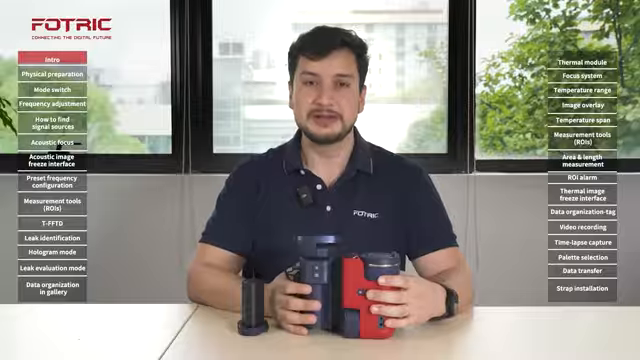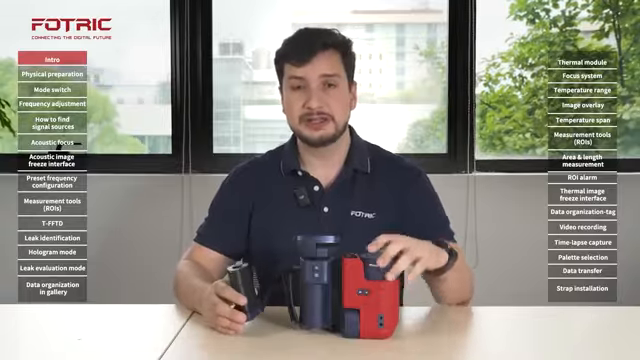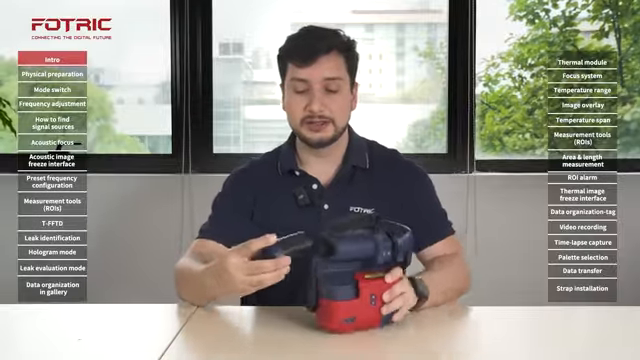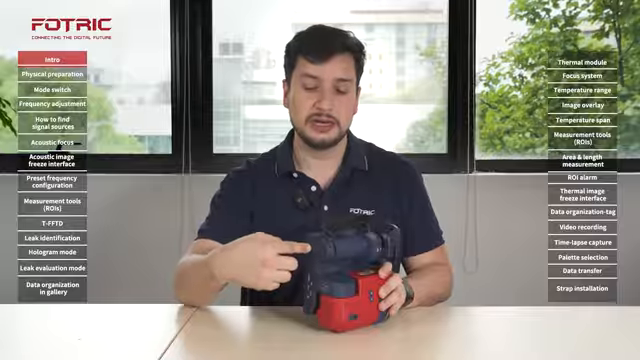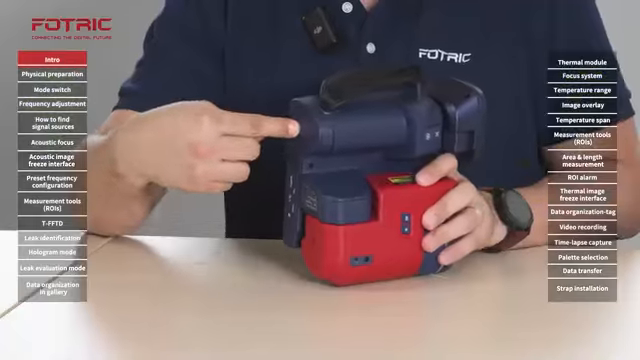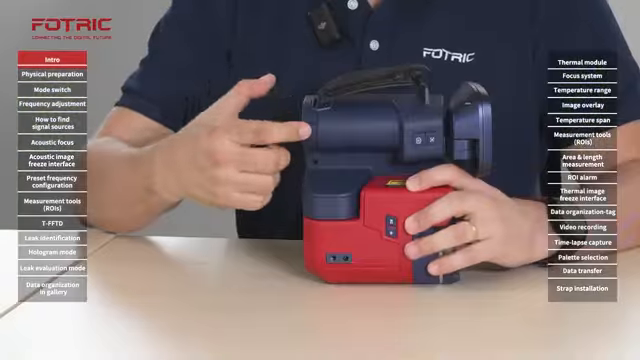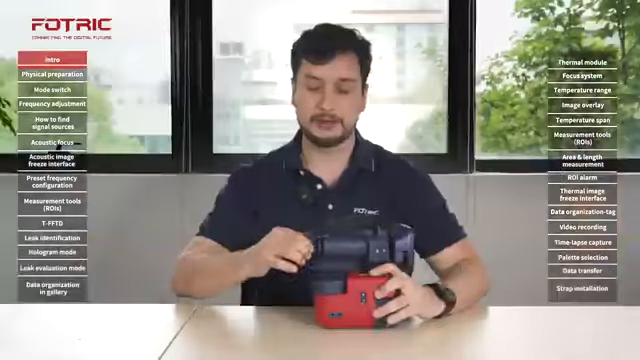Today we're going to learn how to operate a FOTRIC mix camera. First, we want to make sure that we have a fresh battery that is fully charged. We're going to insert it into the battery compartment, making sure that it goes all the way in until it clicks. Now, to remove the battery to recharge it, we're going to press the front and back button to remove it.